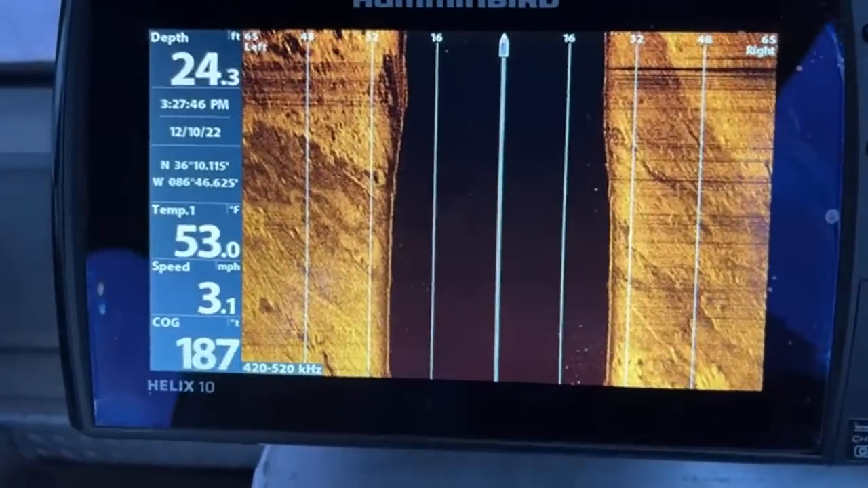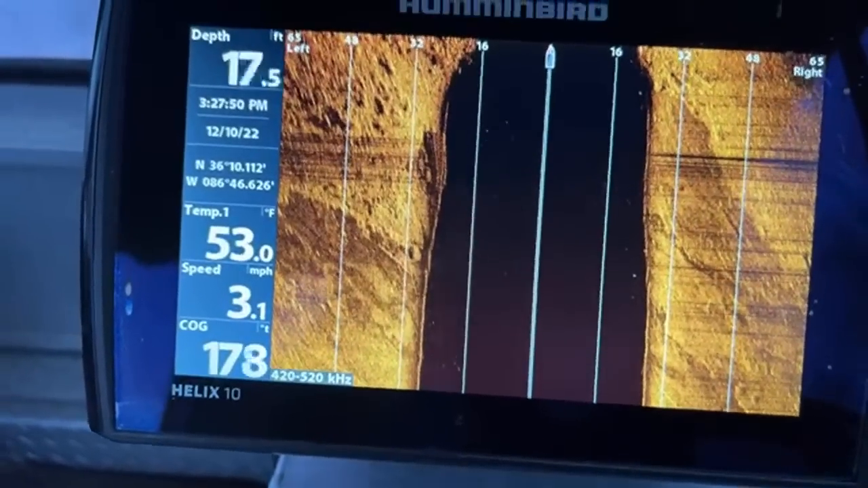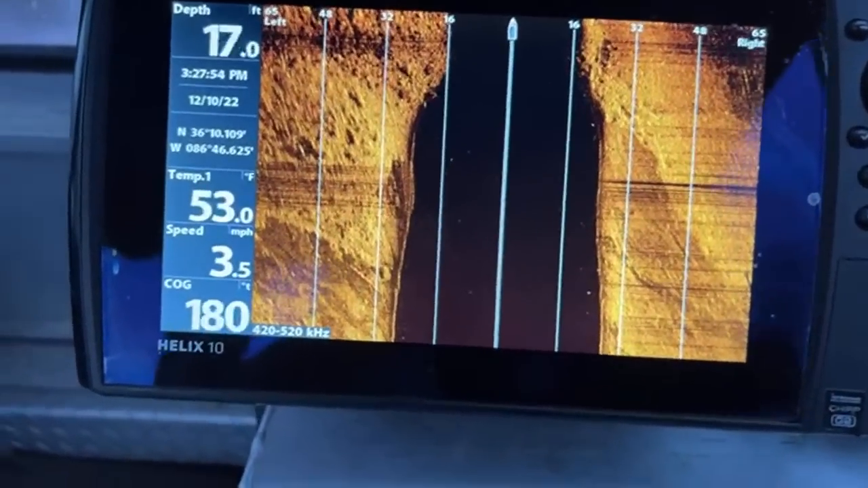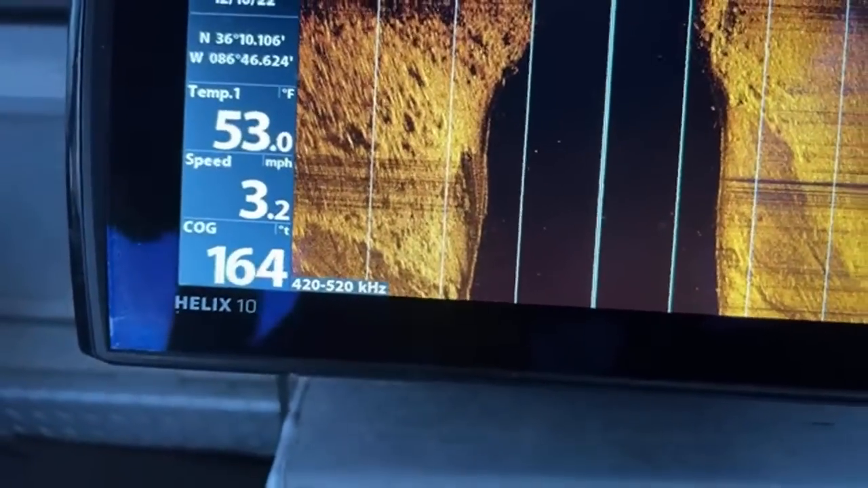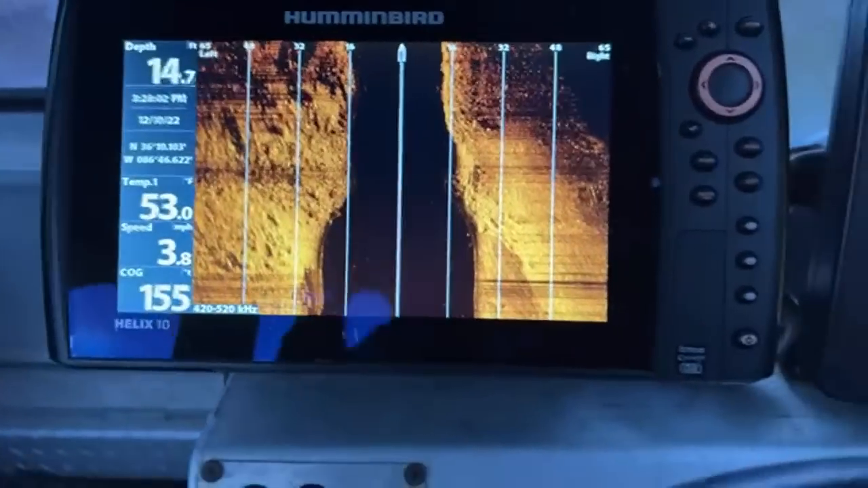I went over it a while ago. Definitely is a boulder.